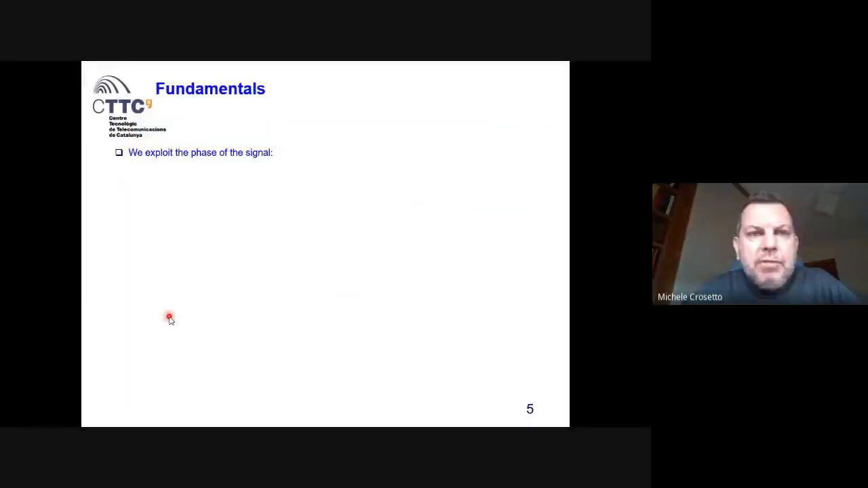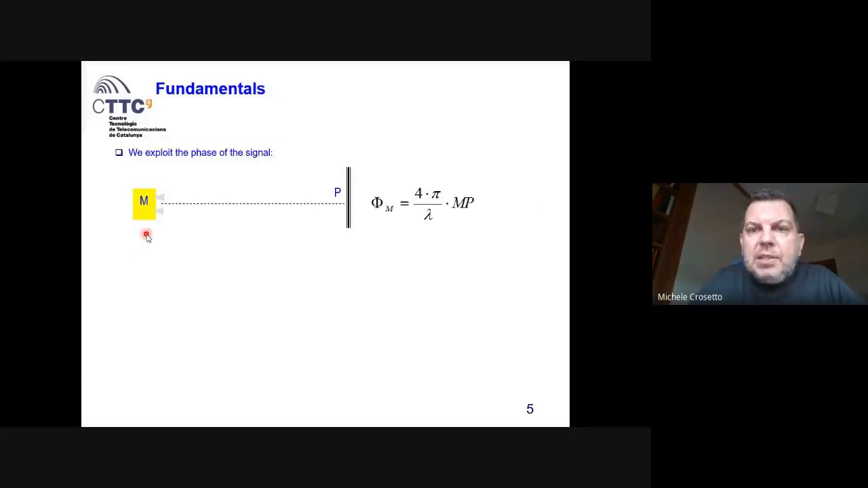The principle to measure deformation is that we exploit the phase of the signal. We send a signal, these are microwaves, and we measure the phase. So let's assume we have a given object, P. We put our radar in front of this object, we send the microwaves, and we measure a phase which is directly related to the distance M to P. M is the position of the radar.